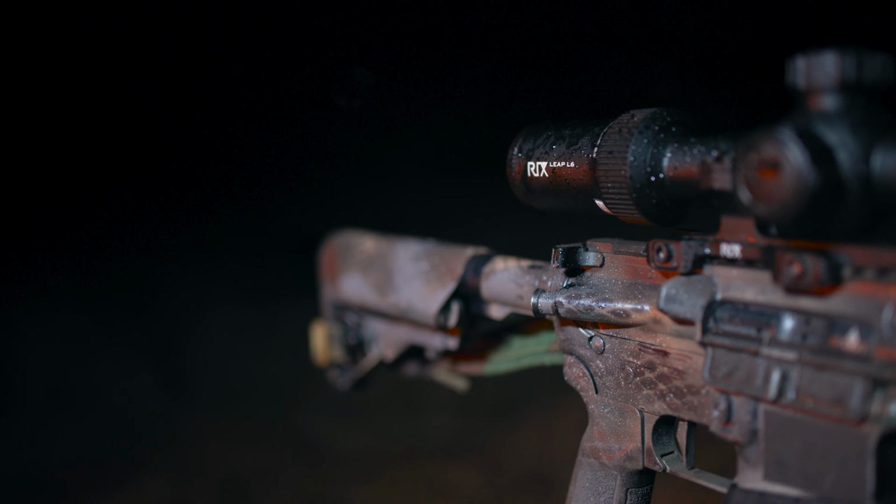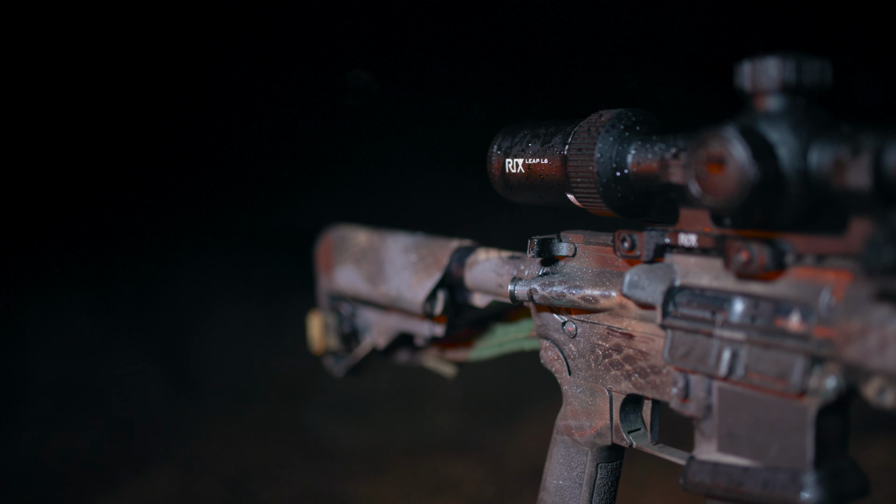Some naysayers are stating that RIX Optics marketing is deceiving because the optical zoom is only happening at your eye to aid how you look at the screen, and it's not actually zooming in on the objects you're looking at with the unit. Well, I'm here to clear the water and state on the record that the feature, even though it seems deceiving, works quite well at helping you take a far shot.